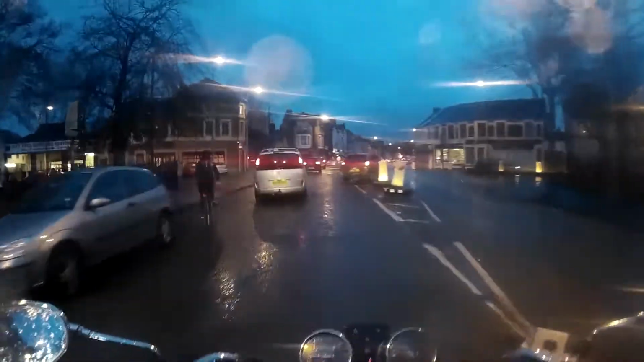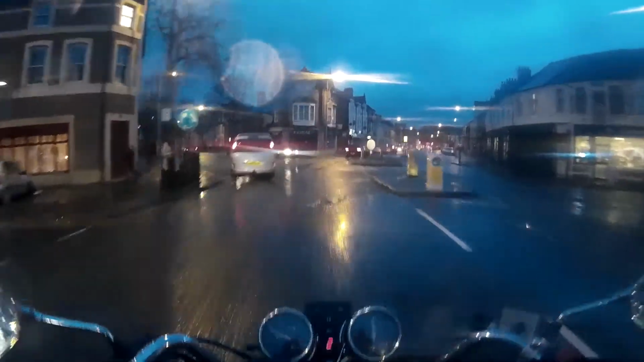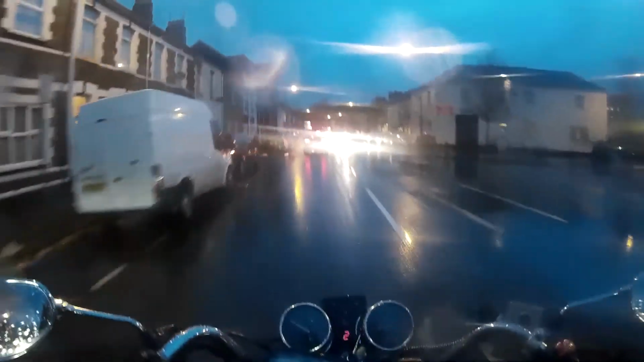Ah, dear. That guy seriously cut up on a red light, didn't he? And he nearly swung into that cyclist, didn't he? What a dick. Oh, well done, buddy. You moron. Cardiff, bad driving. Oh, dear it is.